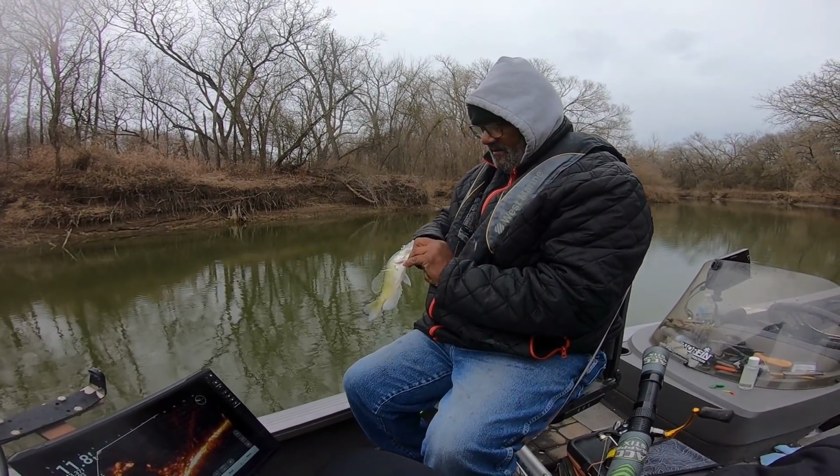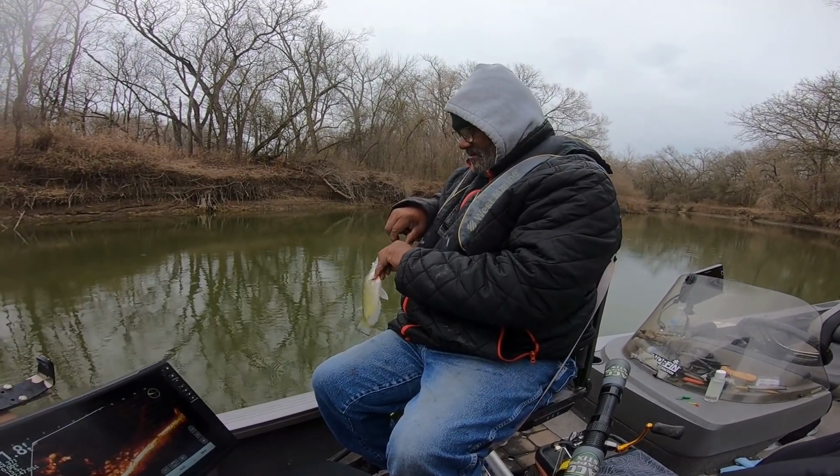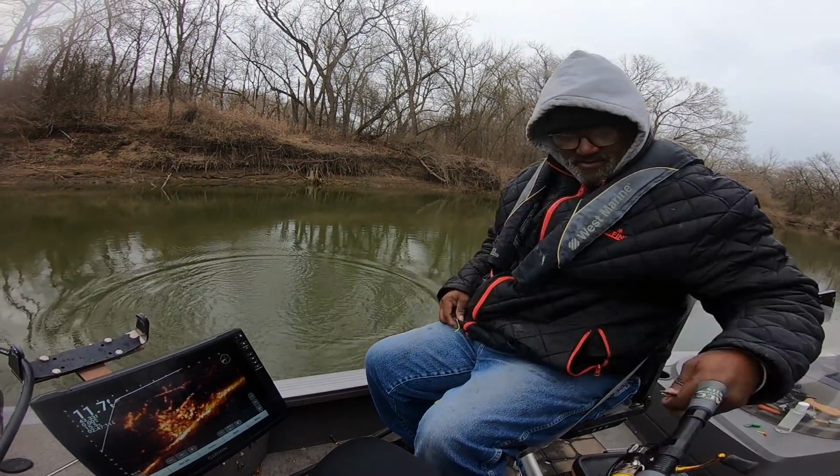One thing funny about Dad, man, he don't mean no harm. He be trying his best, but boy, I watched my daddy brutalize some baby crappie because he couldn't get them big old fingers in their mouth.